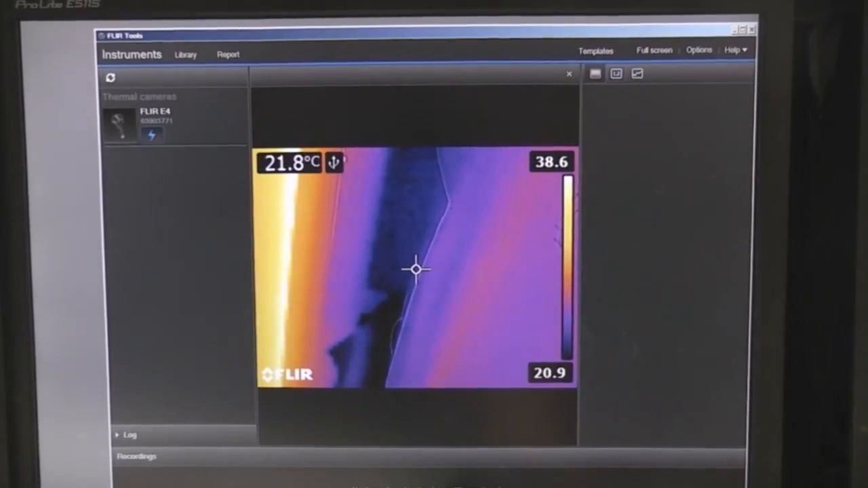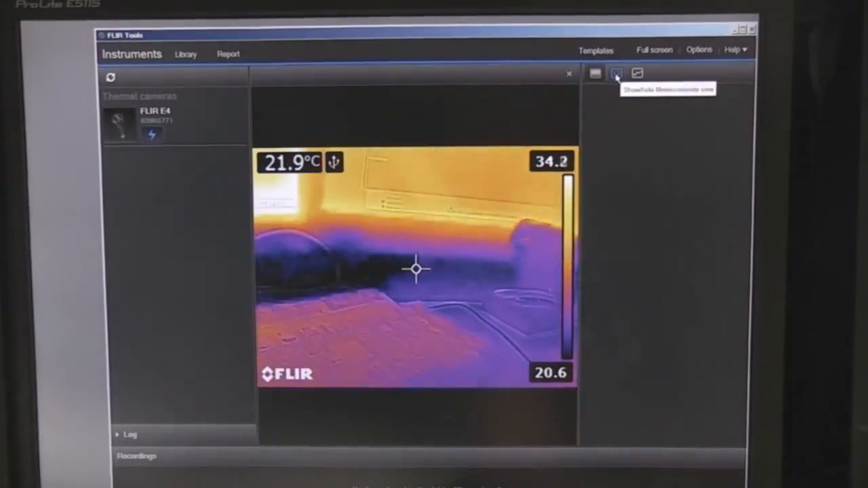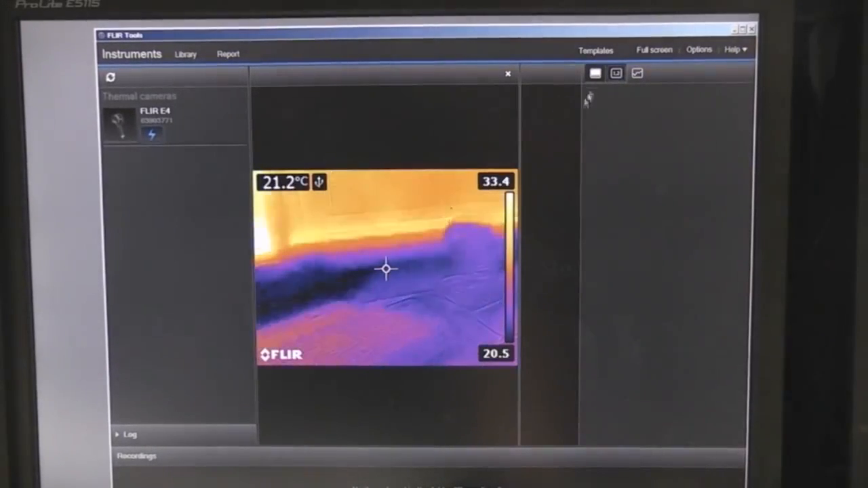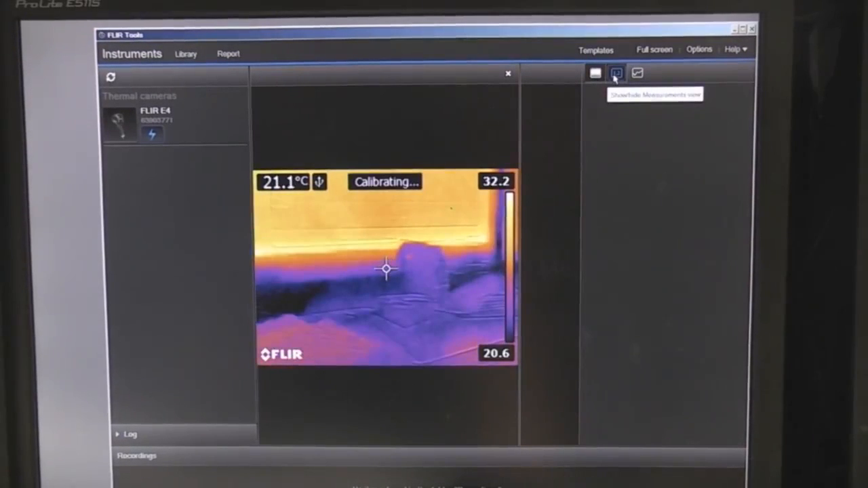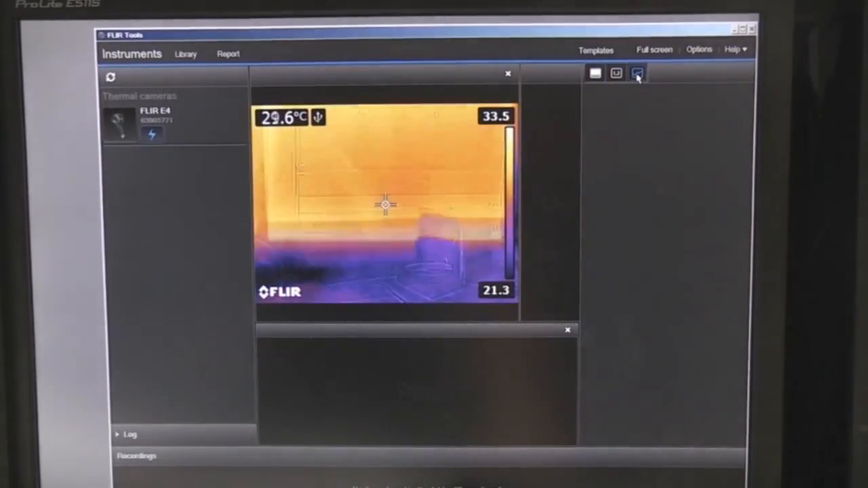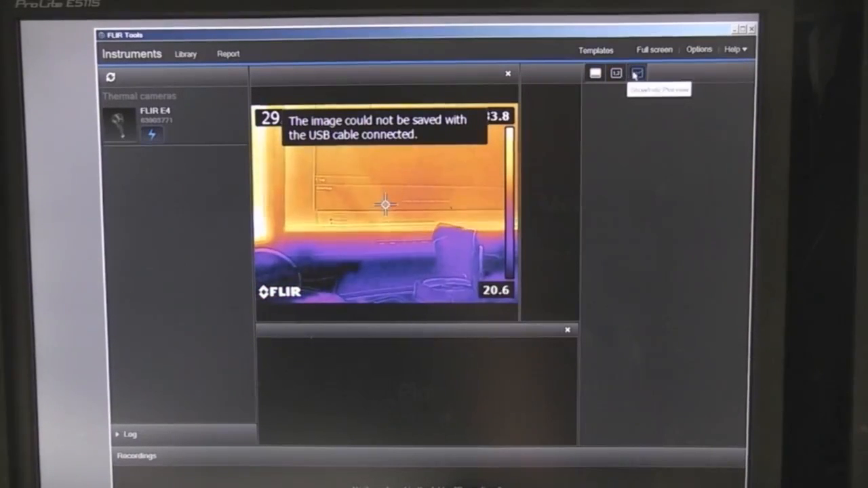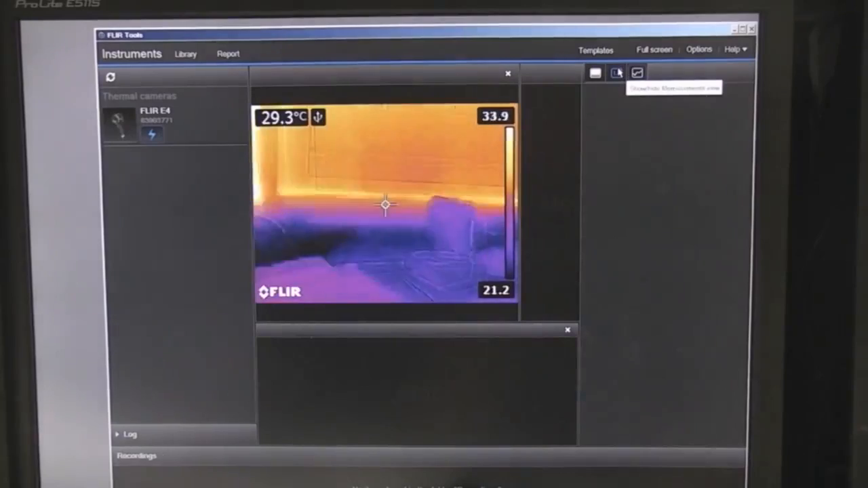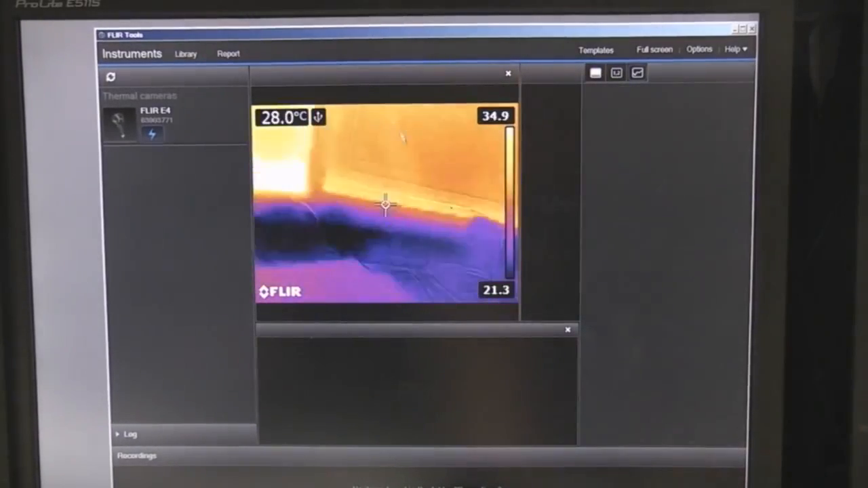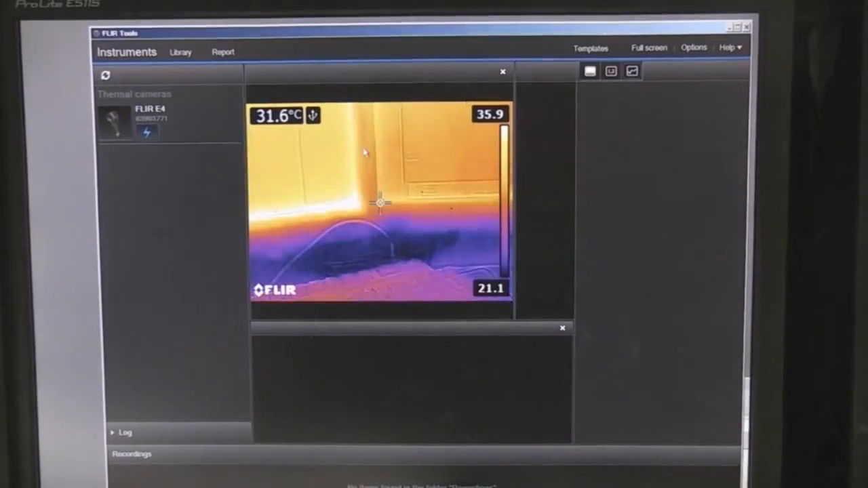Yeah, so you can do this, get a live view from the camera. It says show/hide measurements view, but as far as I can tell, all that seems to do is make the screen smaller. And there's also a plot view, but again, it doesn't actually seem to do anything. I wonder if that's just a feature for other camera models, but all this seems to do is really just show images, so this software isn't really all that useful unless you're generating reports.